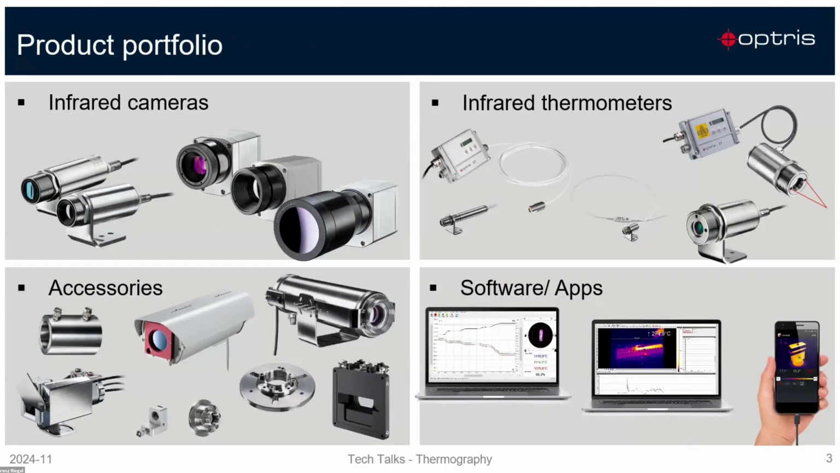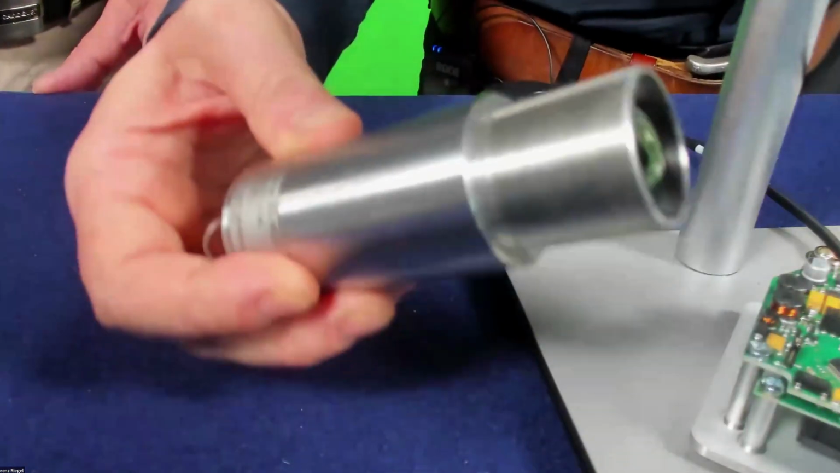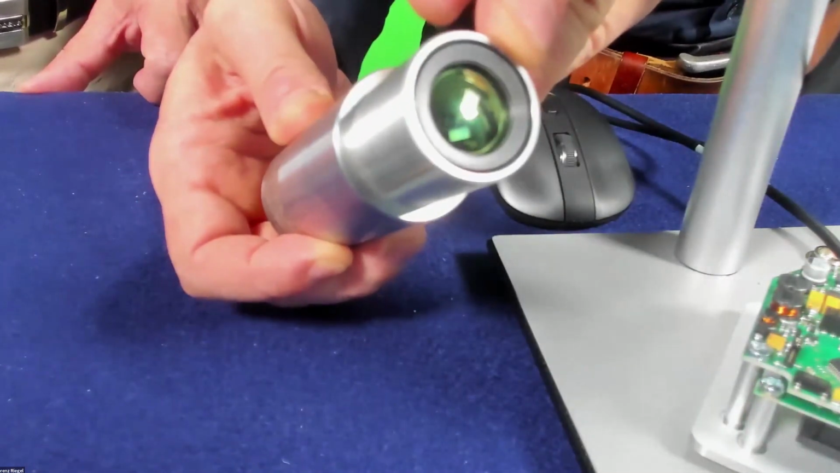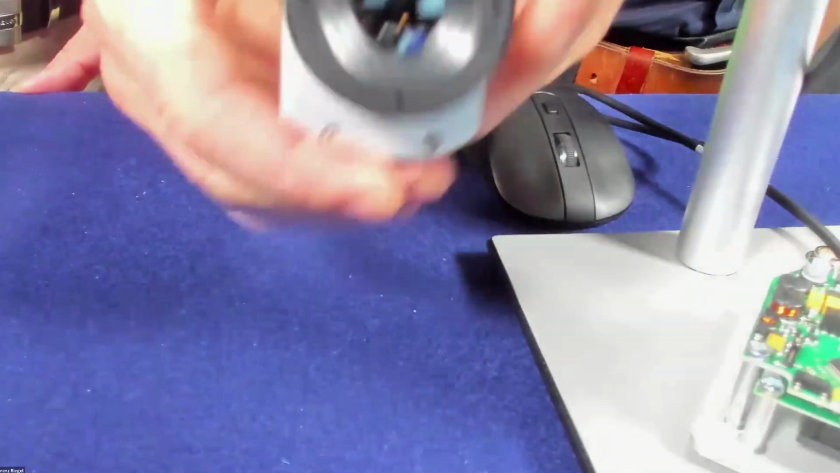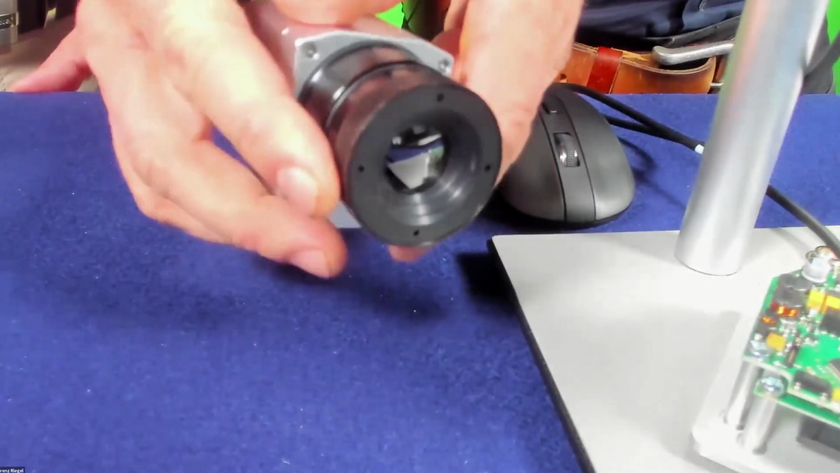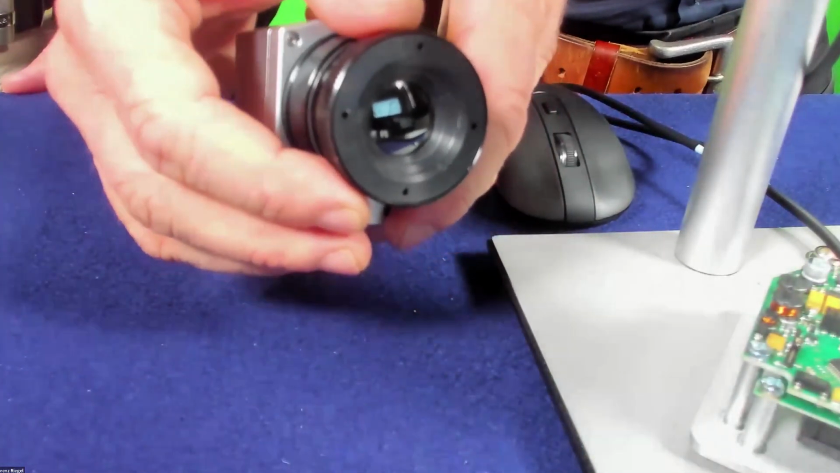As my colleague Thorsten mentioned before, we have 4 product groups here at Optris, and the first group you can see is the infrared cameras, where we have the XI series and the PI series. The difference between these 2 cameras is the housings. The XI series has a housing with a fixed installed optic and a motorized focus. With the PI housings, you can choose different optics, and the advantage is that you can exchange the optics for different applications.